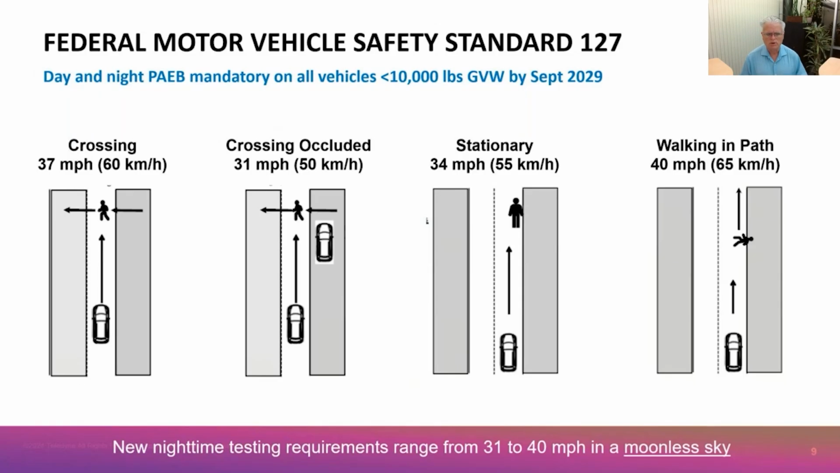So as most of you are probably familiar with the machine vision and AI, your ability to detect and classify an object is very dependent on the number of pixels that you have on the target. So really how much information you're able to extract from the scene.